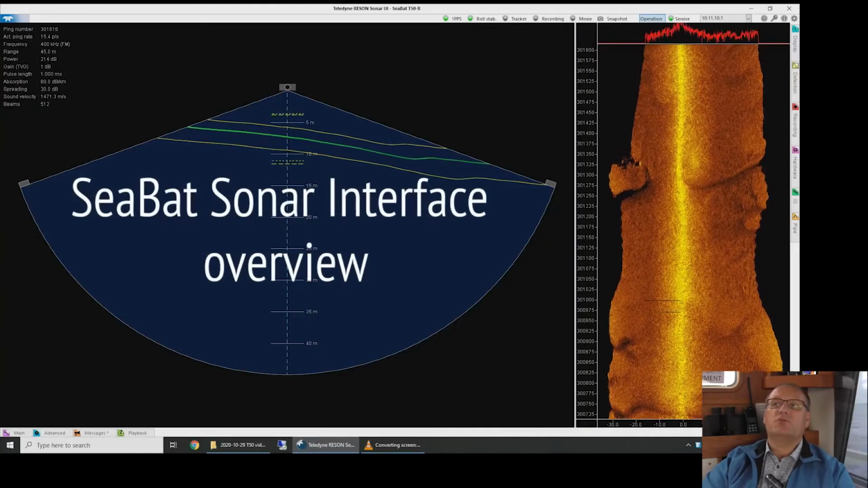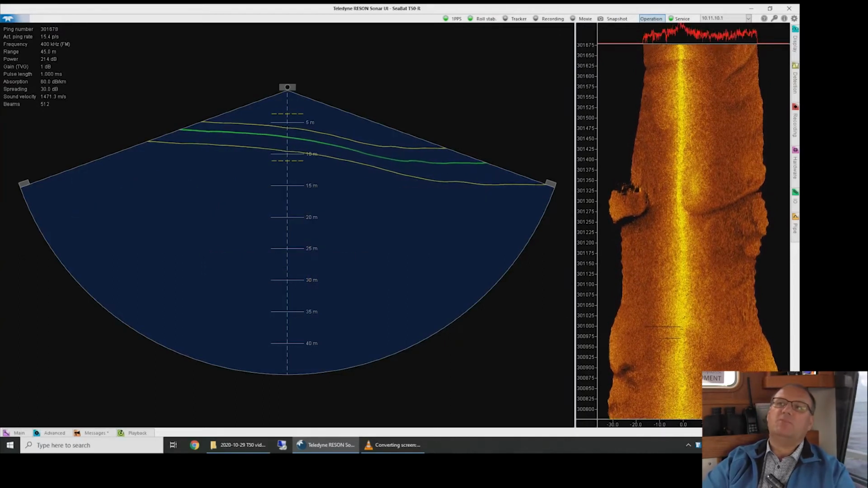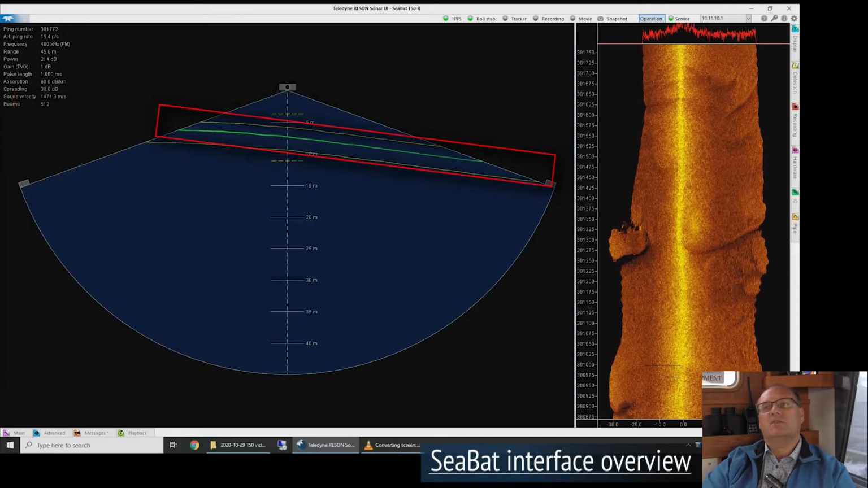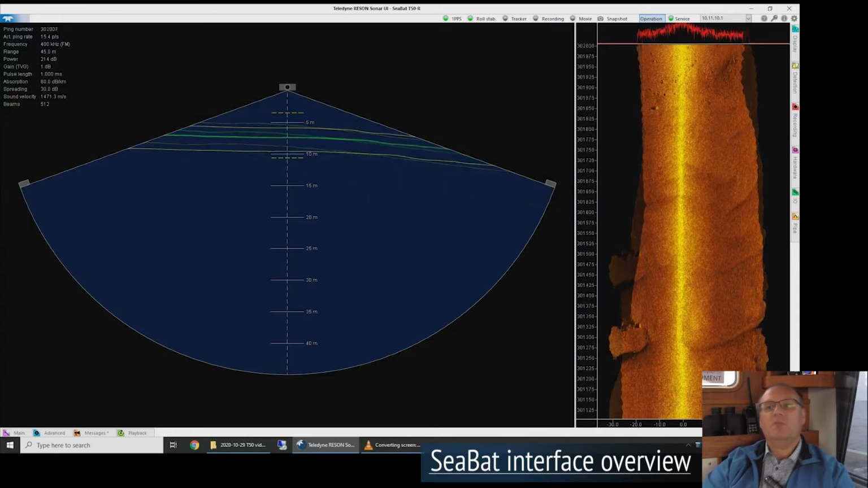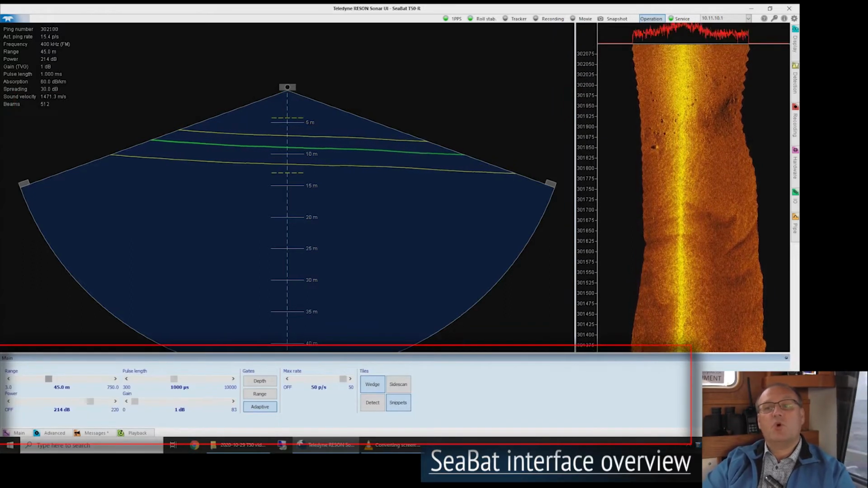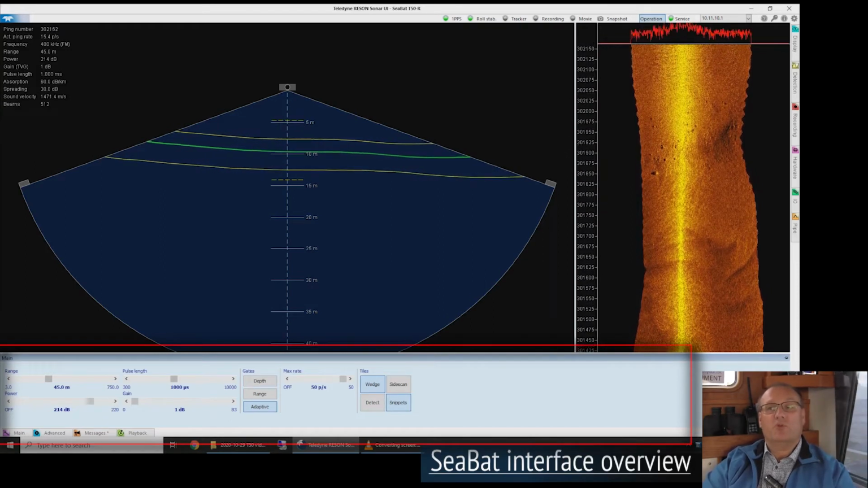Let me first introduce you to our SeaBat Sonar user interface. In the main display here, we have the sonar at the top, wedge display below, and the SeaBat as a green line in about 7 meters of water right now. At the bottom, we have a couple of menus that expose all the various basic sonar settings to the operator.